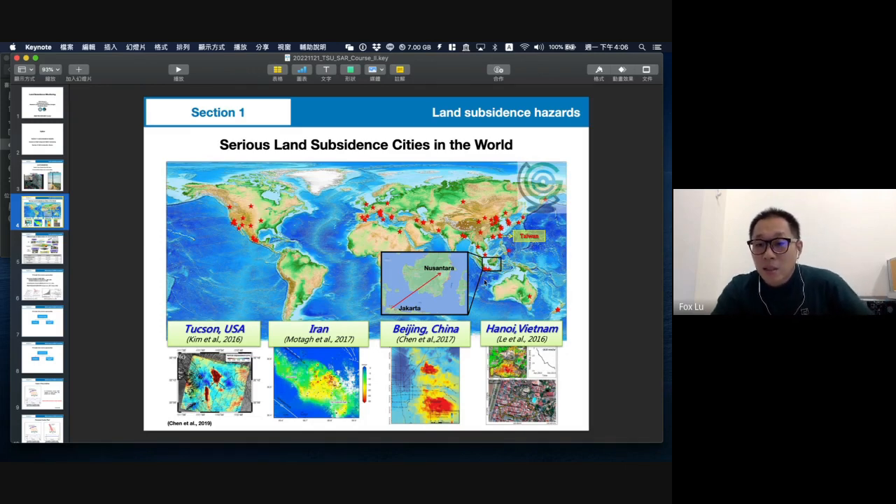Previously I mentioned national land security. Here is Indonesia, whose capital is Jakarta.